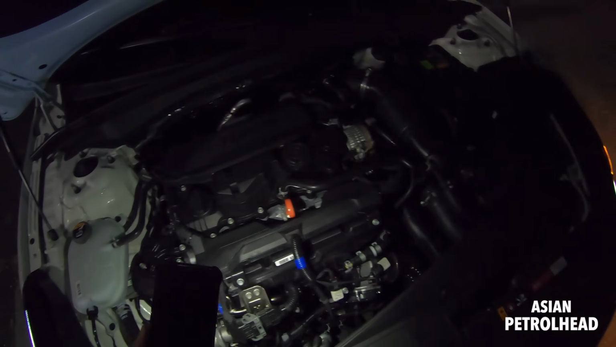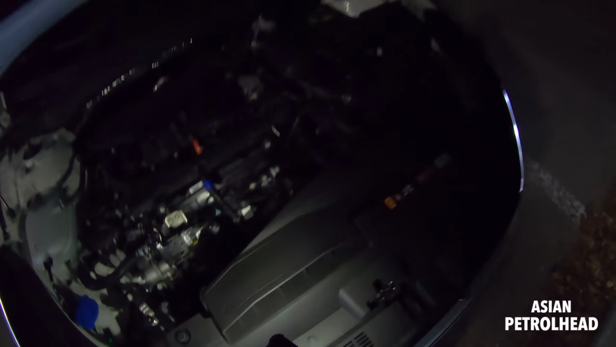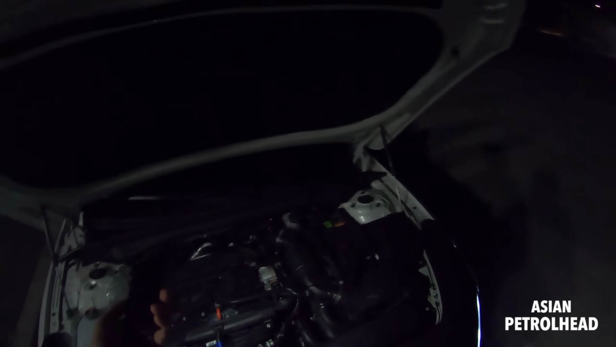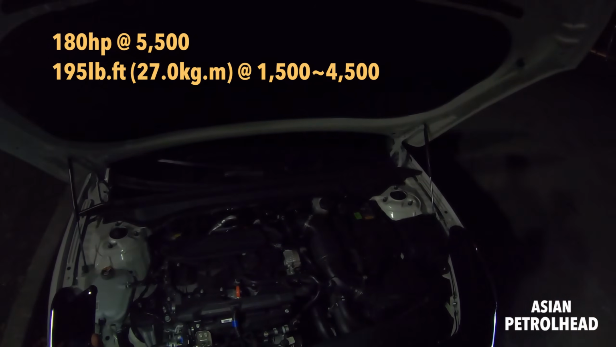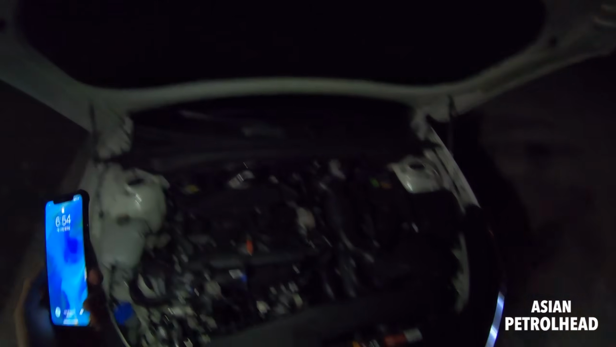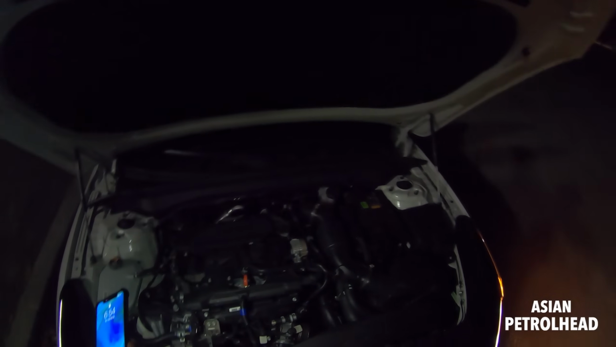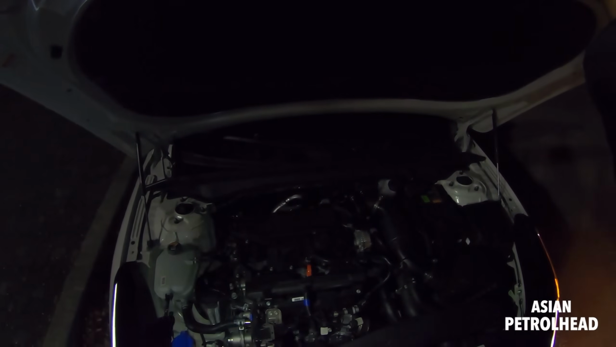I drove this car, first drive on the media test drive, and I drove this car a little bit today, and it makes only about 180 horsepower and 195 pound-feet of torque. But actually, I think you should test drive this car before just looking at the number and saying it's a 1.6 liter.